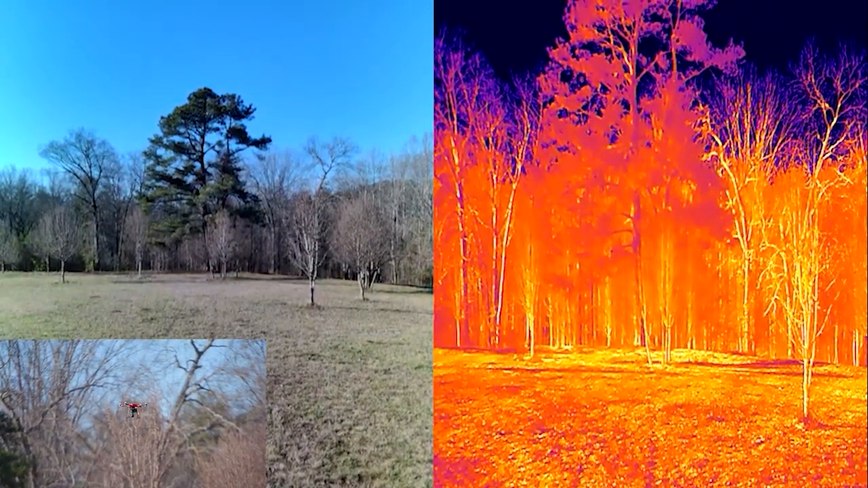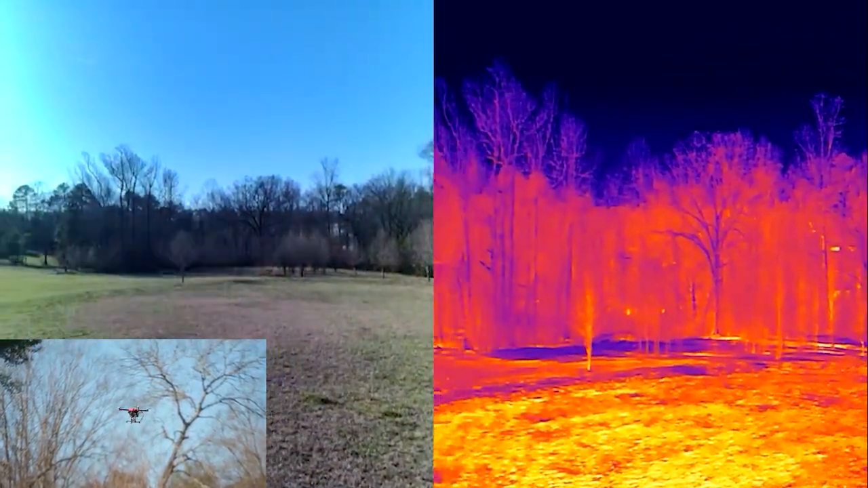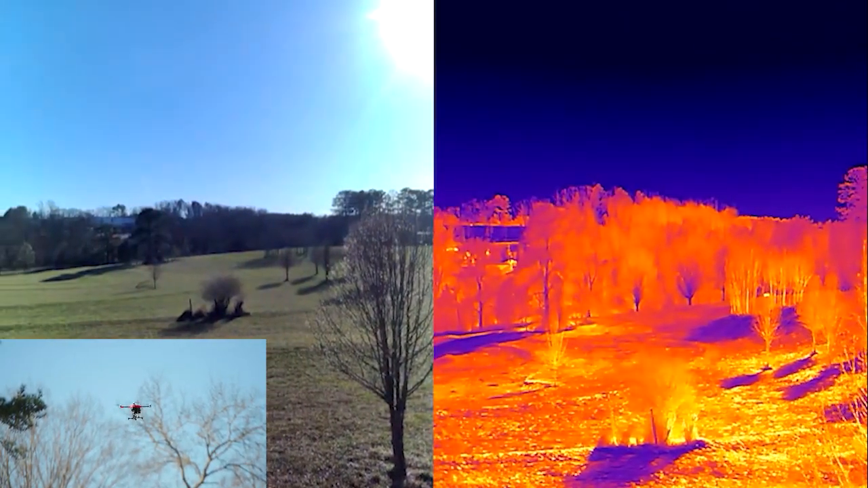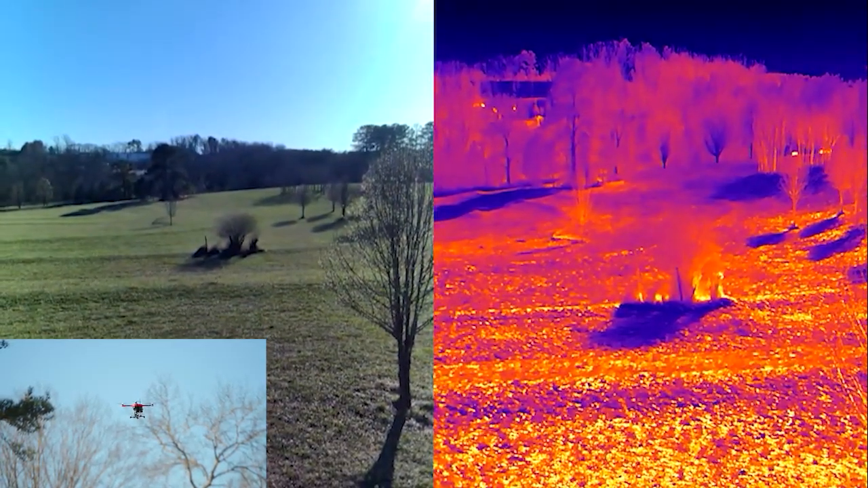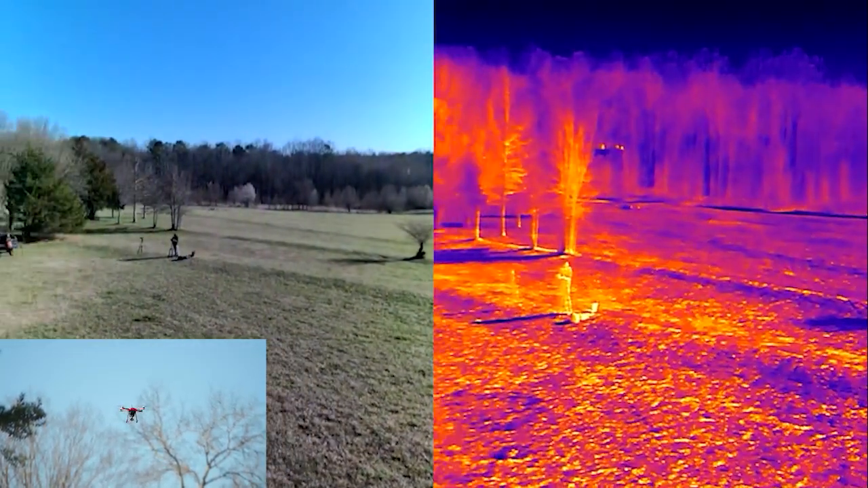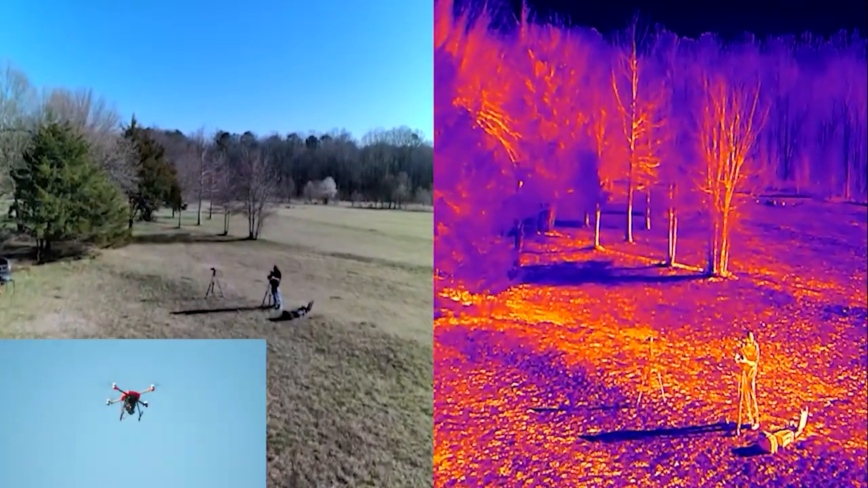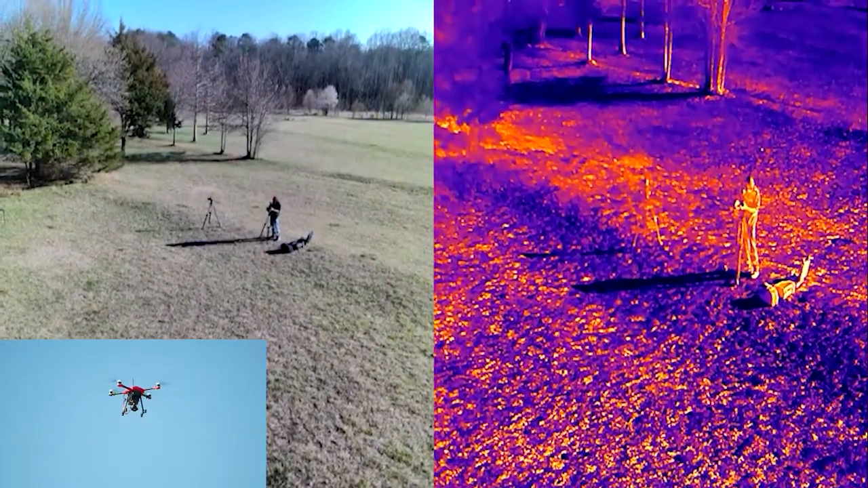And let's see if I can rotate the whole developer HP around nice and smoothly. Get a sense of what the video quality is like. I'm going to tilt down the camera a little bit. That is a nice, stable flight. You can see Brian in both thermal imagery and normal imagery.